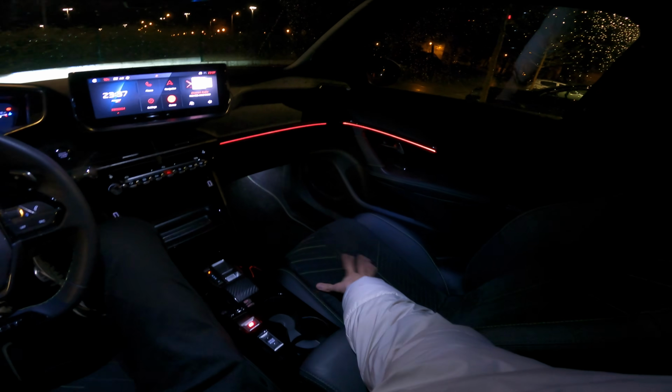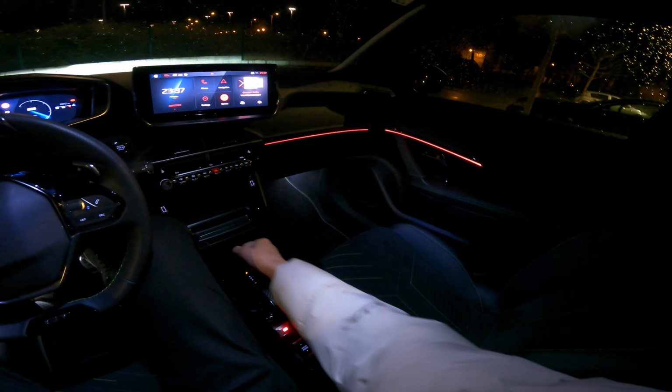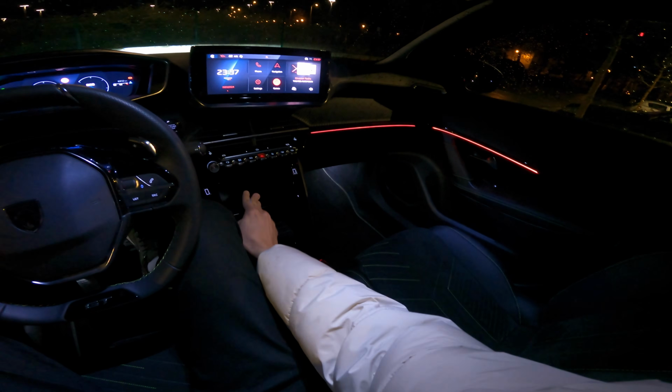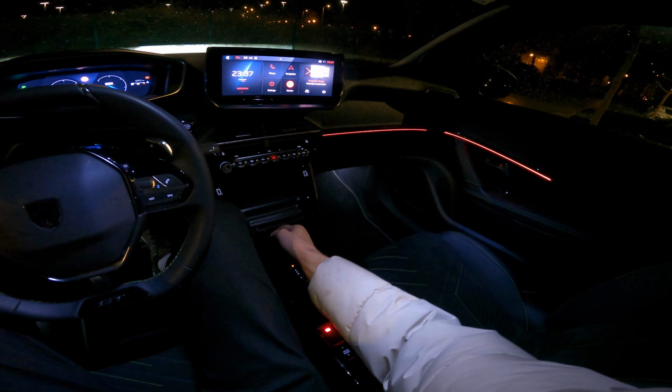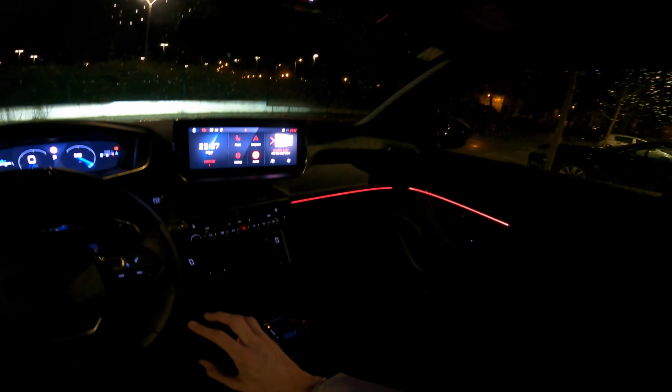I'm just gonna touch here so you can see the interior. We have beautiful Alcantara option seats with leather, and finally this is a new 8-speed automatic. Here there's no more little thing here. There's a wireless charger, you can put your phone here. I'm not gonna use that at the moment, and you can see the beautiful red ambient lights.